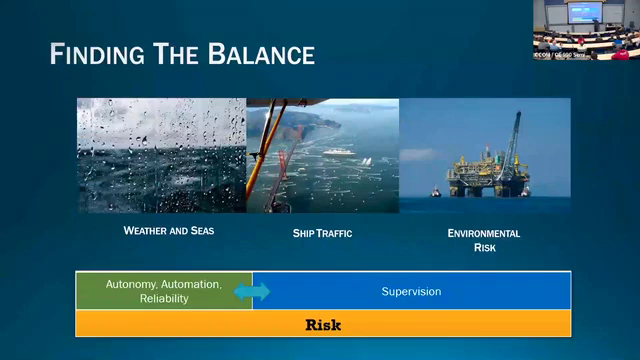So a big chunk of the thrust of our efforts, and this is the punchline to the whole presentation really, is figuring out the balance between autonomy, reliability and automation in these systems, and supervision. We want to make sure that we're operating at a level of risk that we can tolerate. We don't want it to be dangerous. And we want to maximize autonomy as much as we can so we can minimize supervision. We have to do that in a whole slew of environments and situations with different vehicles and different capabilities.